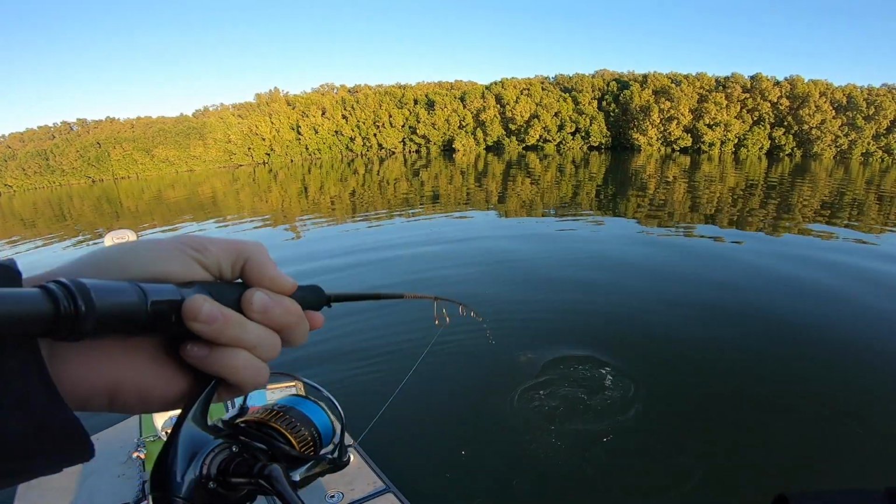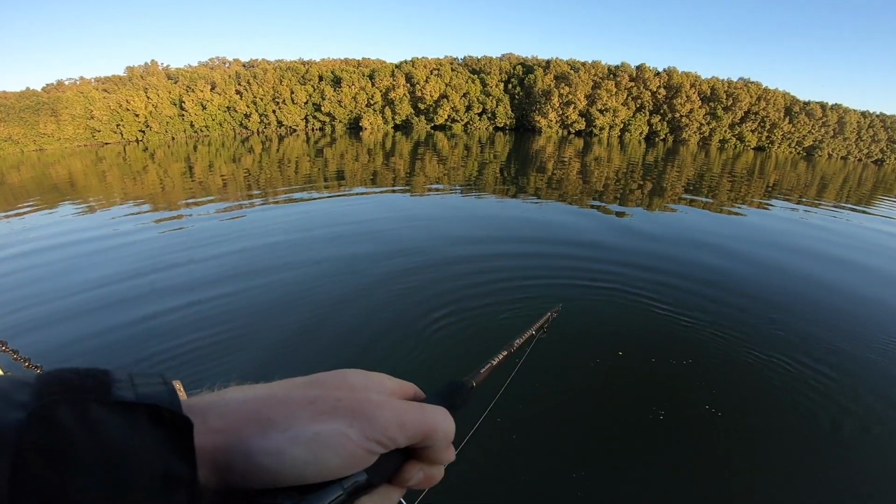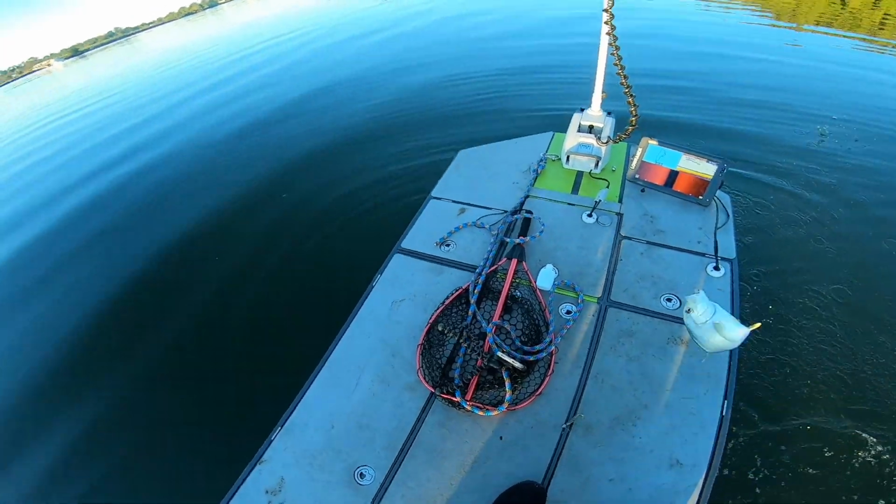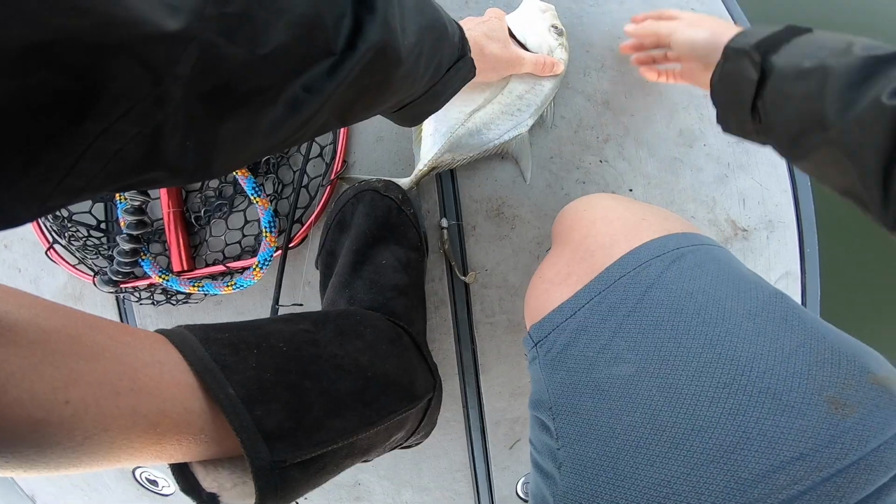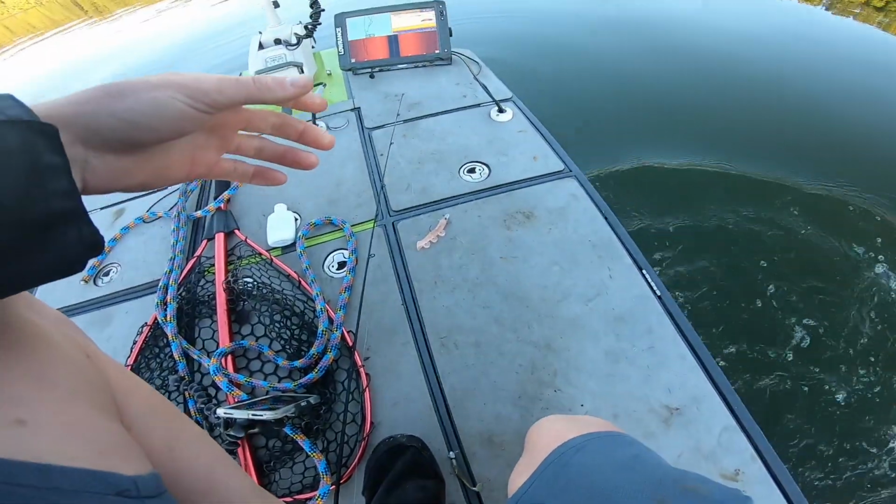Oh, look at all these mates. He's got about 5 mates around him. Go on, mate. I was just about to put on a slightly smaller lure, see if there was heaps of trevs around. Totally destroyed my bait, thanks very much. Oh, he's bleeding. Get him back in.